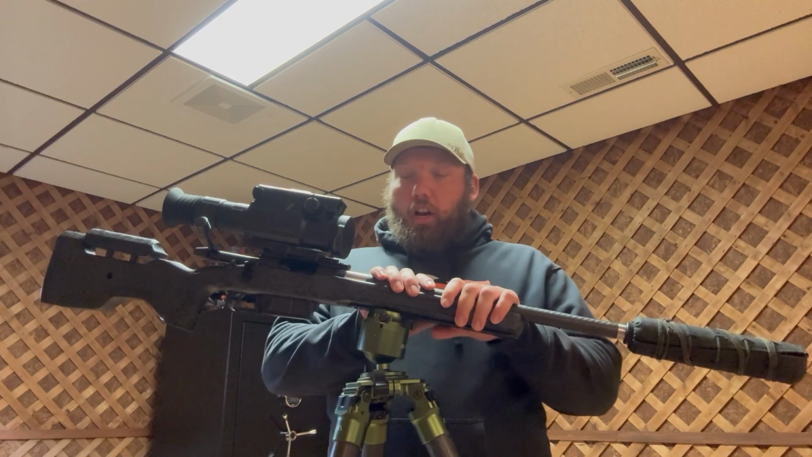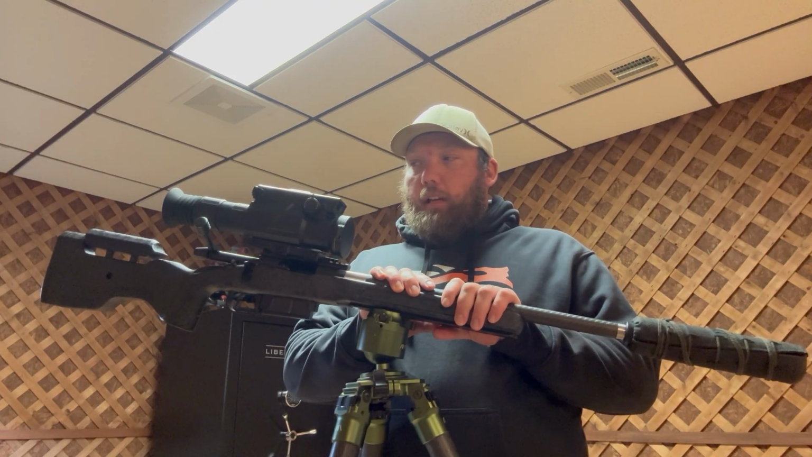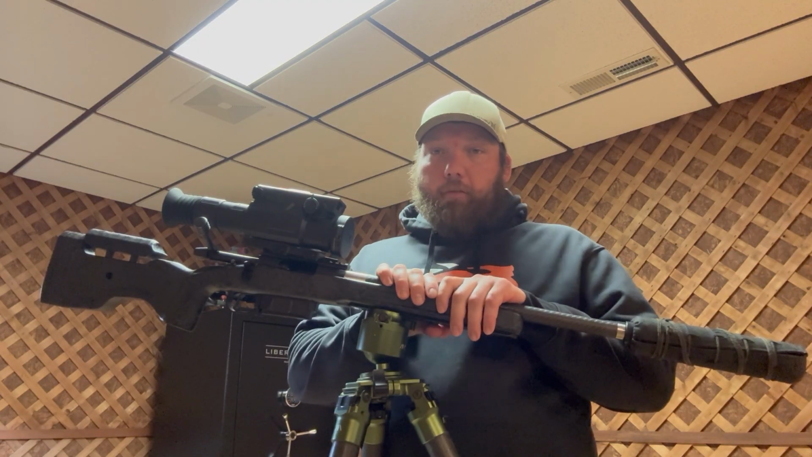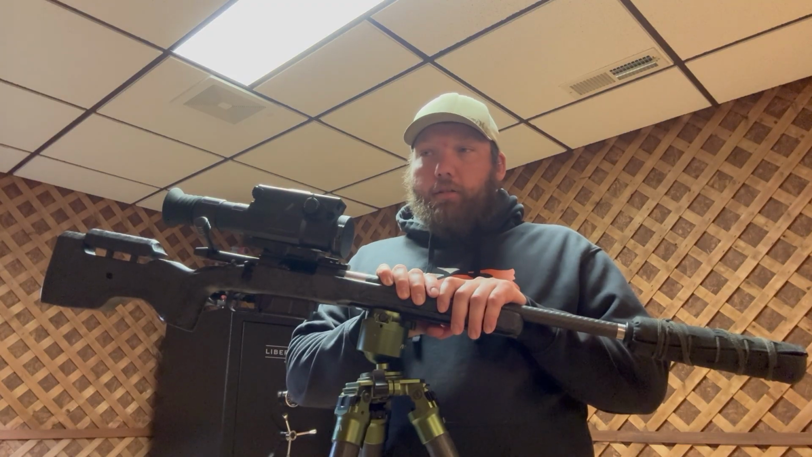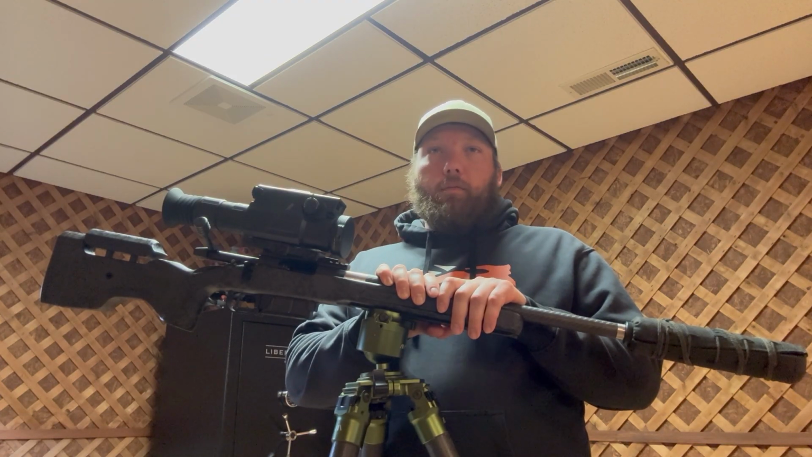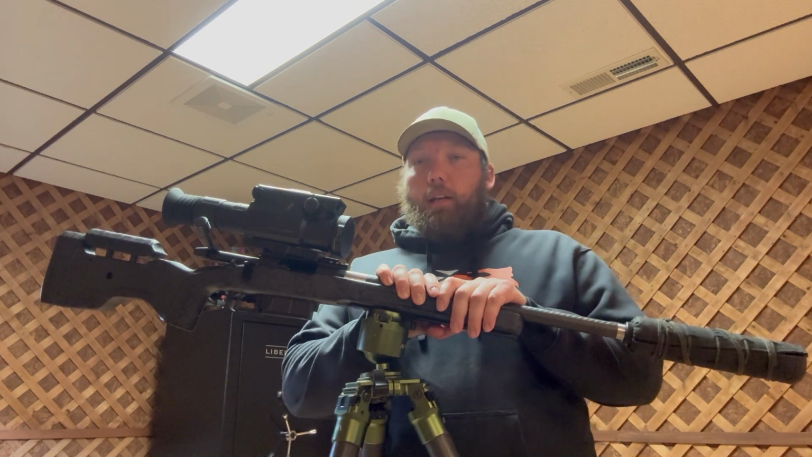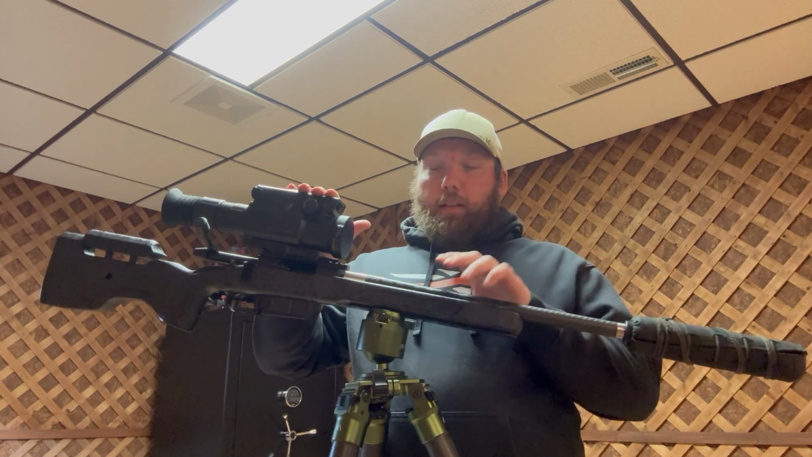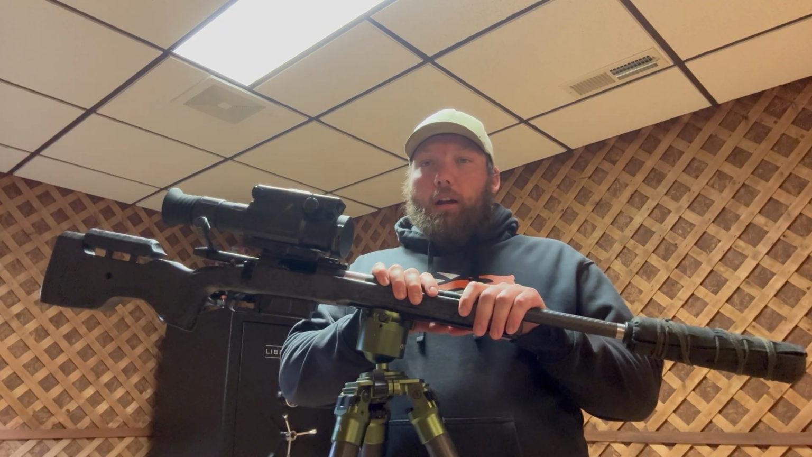I've shot a lot of coyotes at a long ways away with this scope. My longest confirmed is 695 yards. I've shot plenty at 50 yards, under 100 yards. I got quite a few over 200, quite a few over 300, over 400, 500, and then the longest being at 695. But, you know, this scope with this gun, I got this thing tuned in really well, and it is very impressive on how well the scope works once you get it dialed in.